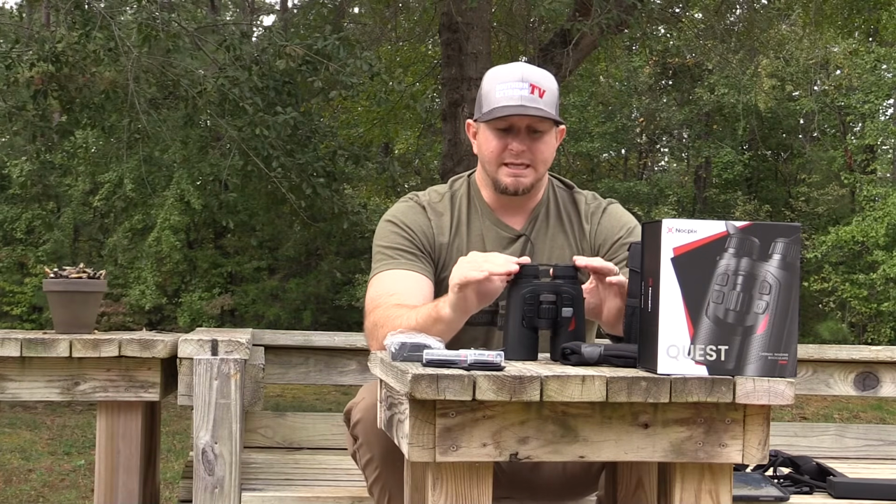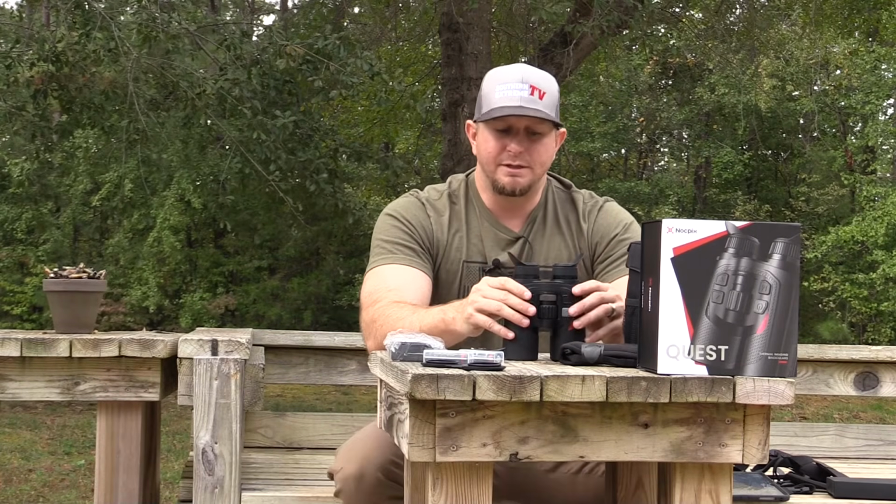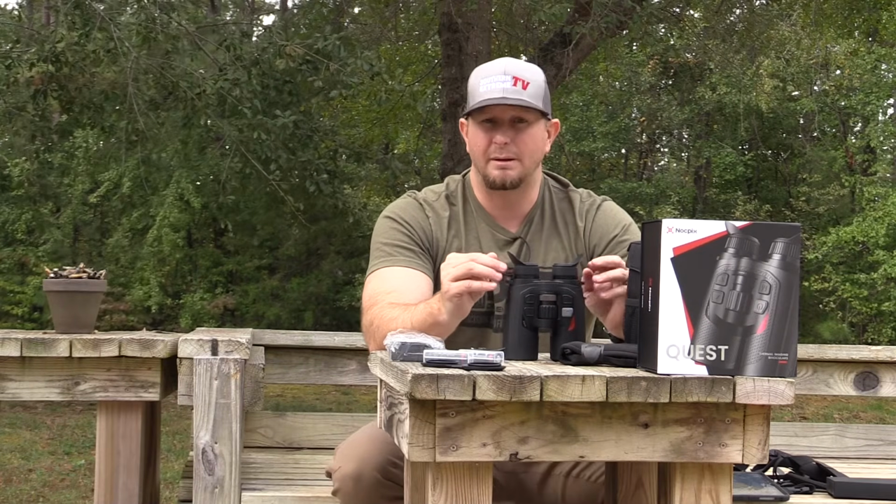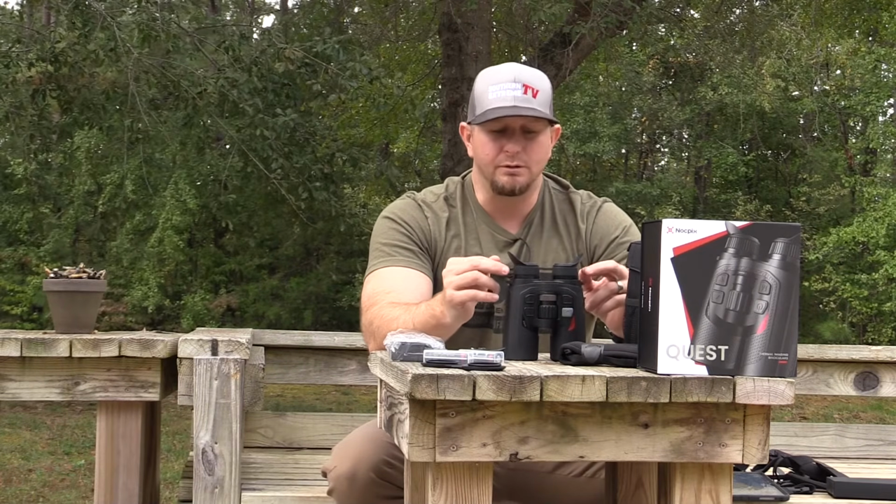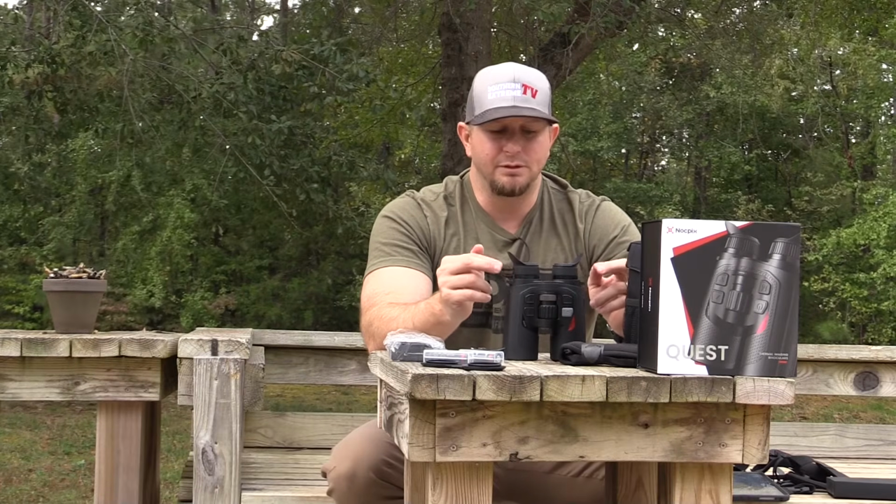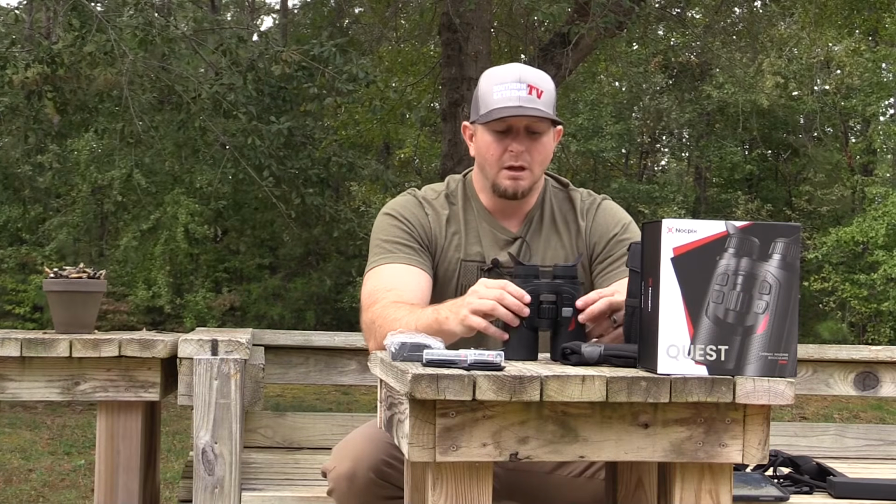I think that these things can be utilized in a wide range of different scenarios for people who are maybe not deer hunting. Maybe you're a cattleman, you want to find your cattle. Maybe you just want to do surveying of your deer at nighttime in a bean field. You can very easily do that here.